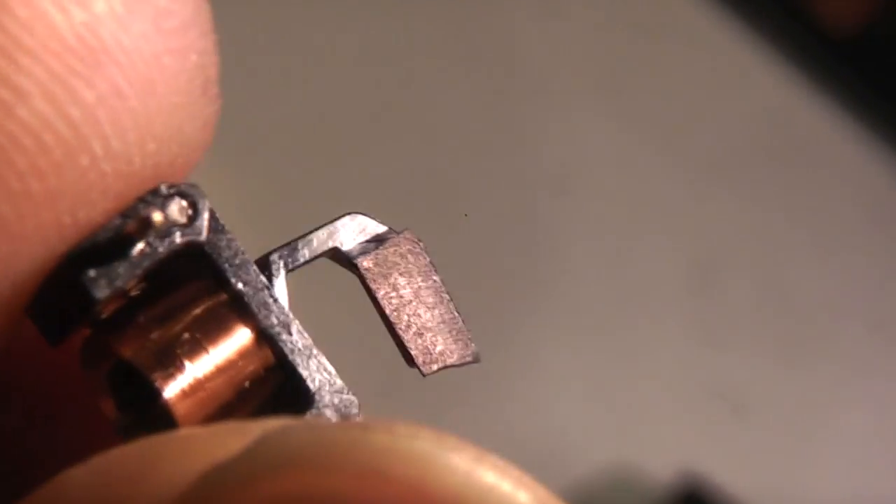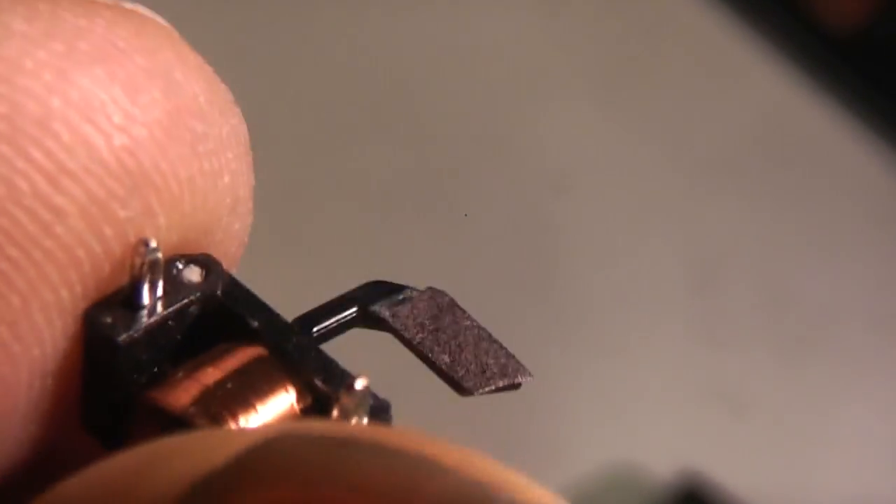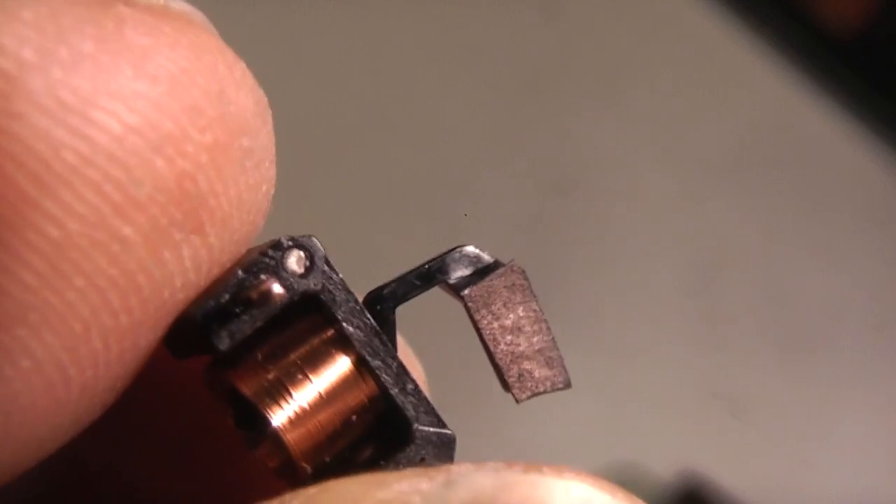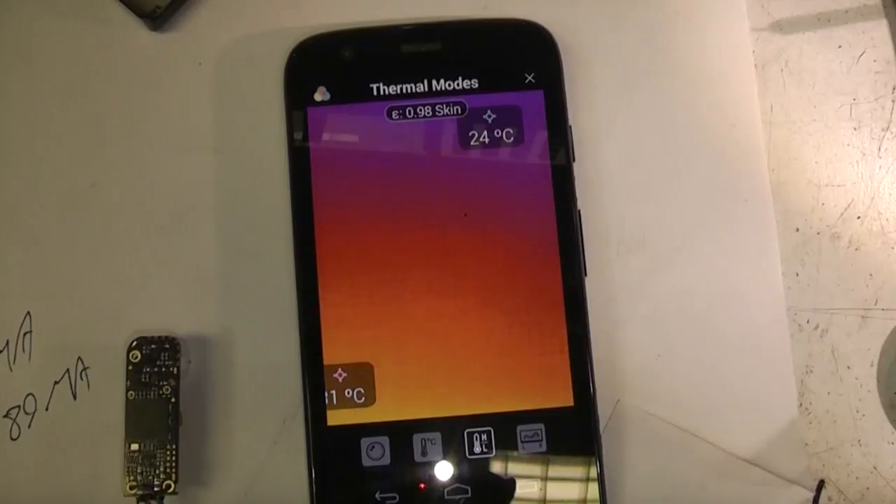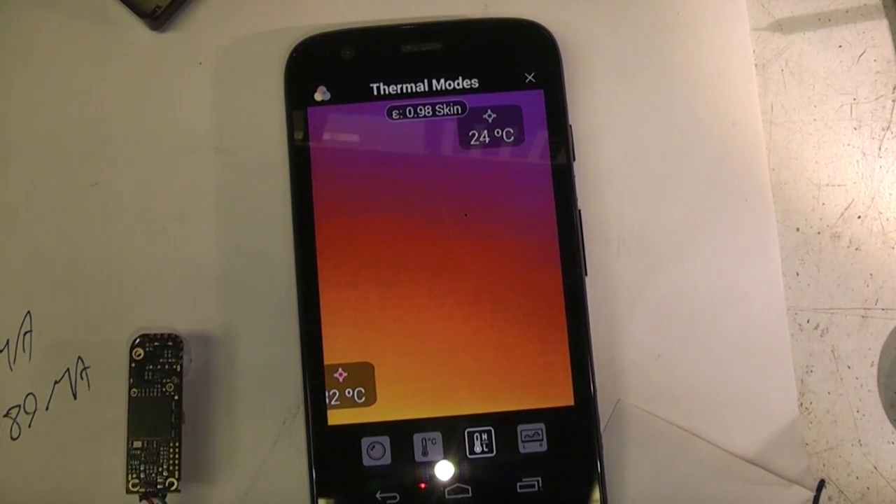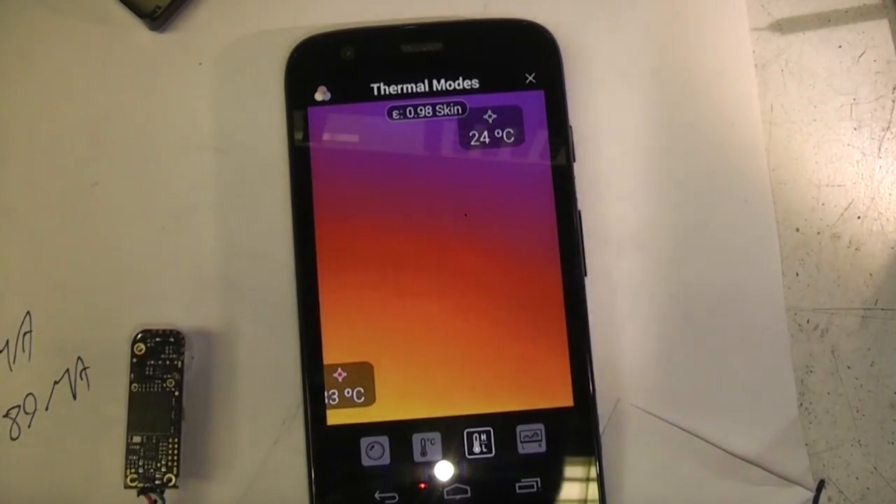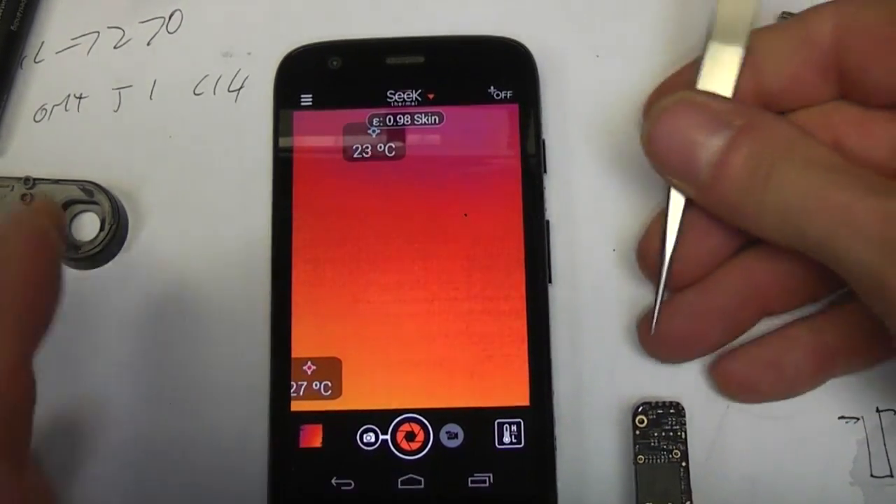Right, so what I've now done as an experiment is taken a paper label, covered it in permanent marker to make it black, and stuck it onto the shutter, so hopefully that should provide a slightly flatter reference image. Let's see if that makes a difference. And interestingly, that doesn't actually seem to have made any difference. So it probably isn't the surface texture of the shutter, but it is something to do with the shutter. So if it's not the shutter surface, I wonder if it's something to do with the position or the timing.